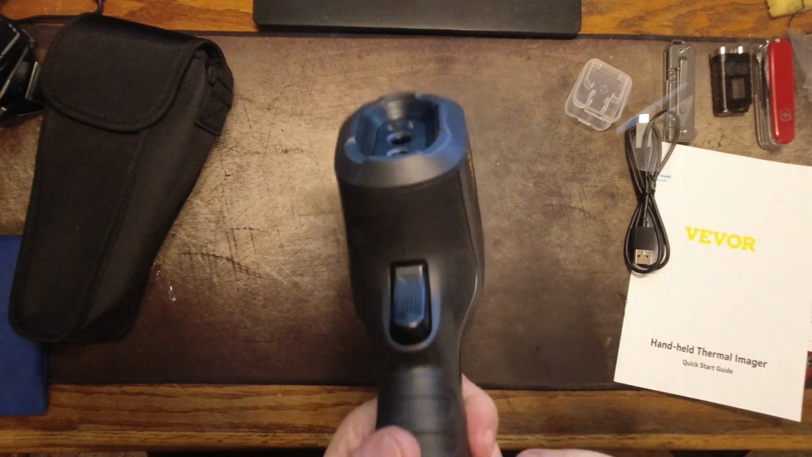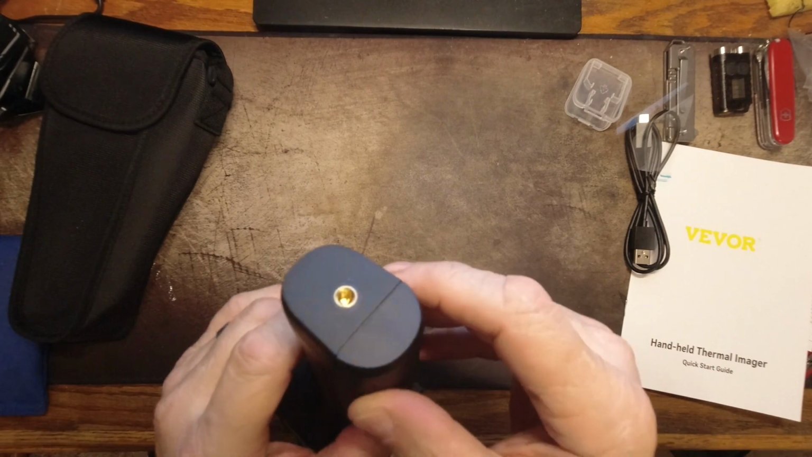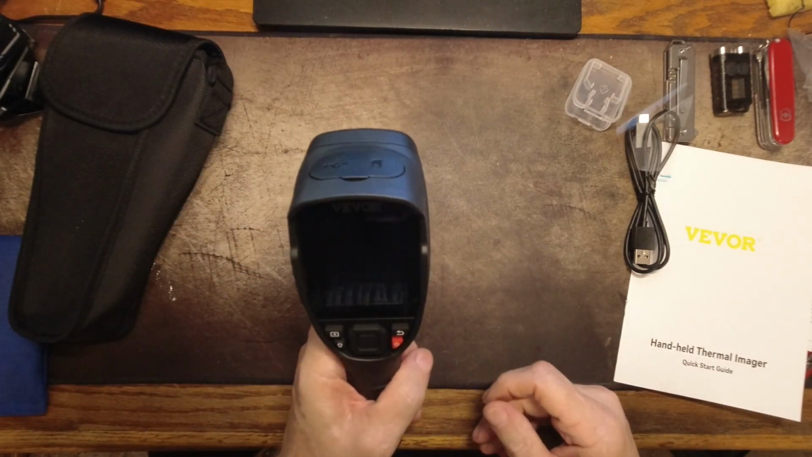There we go. That's better. And thankfully, there is a tripod mount at the bottom as well, so you can mount it on a tripod for those unattended monitoring sessions.